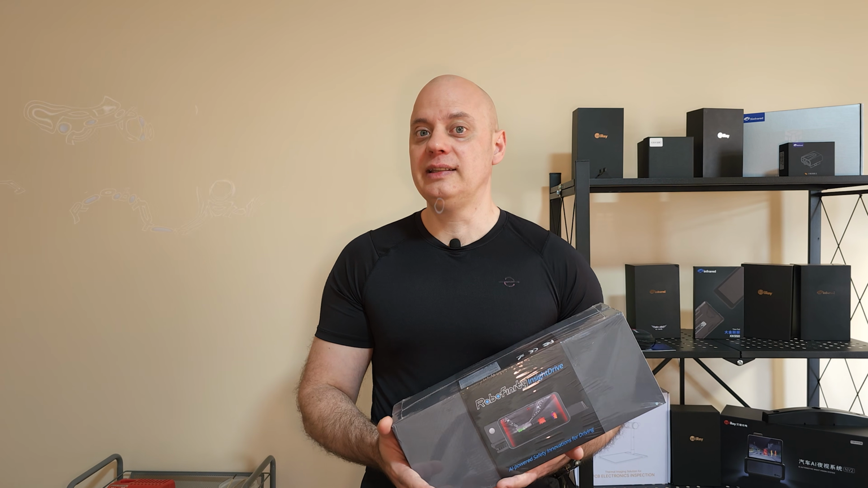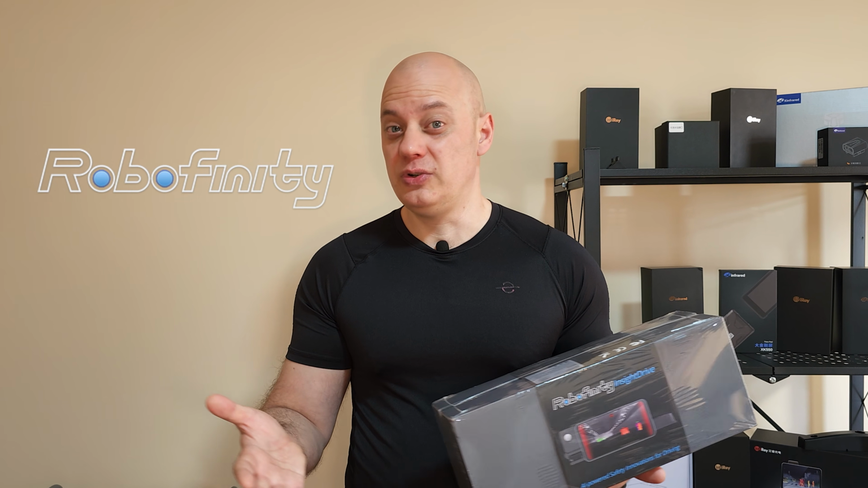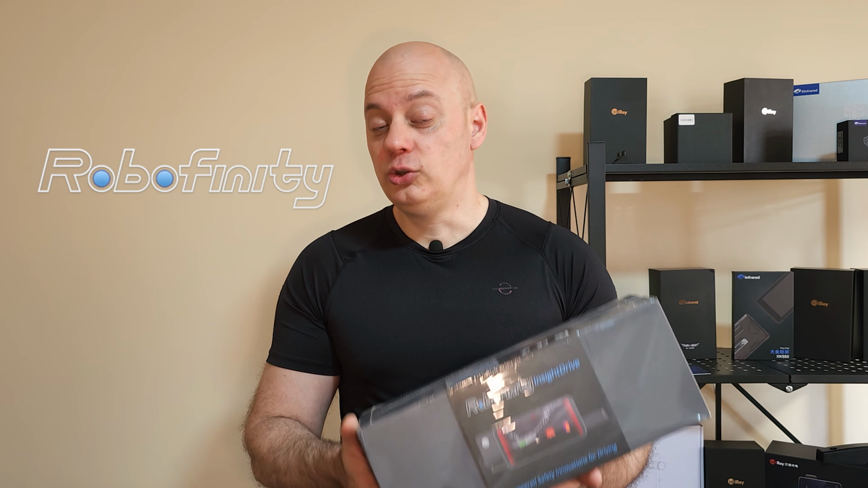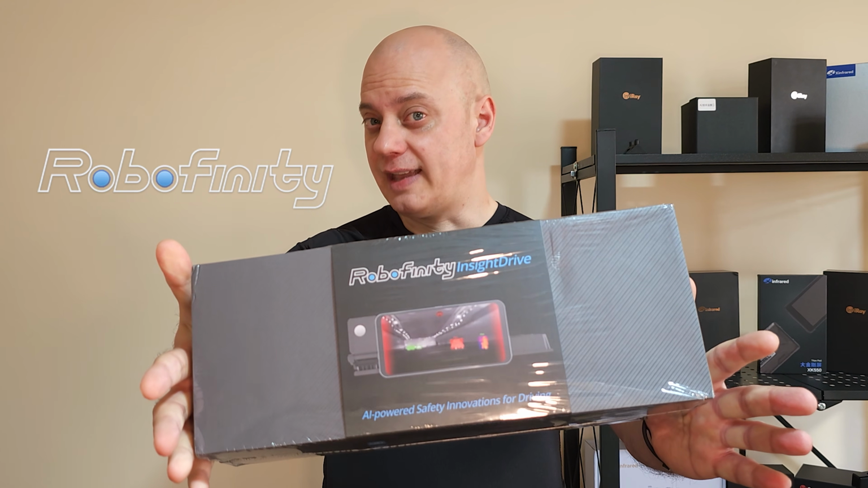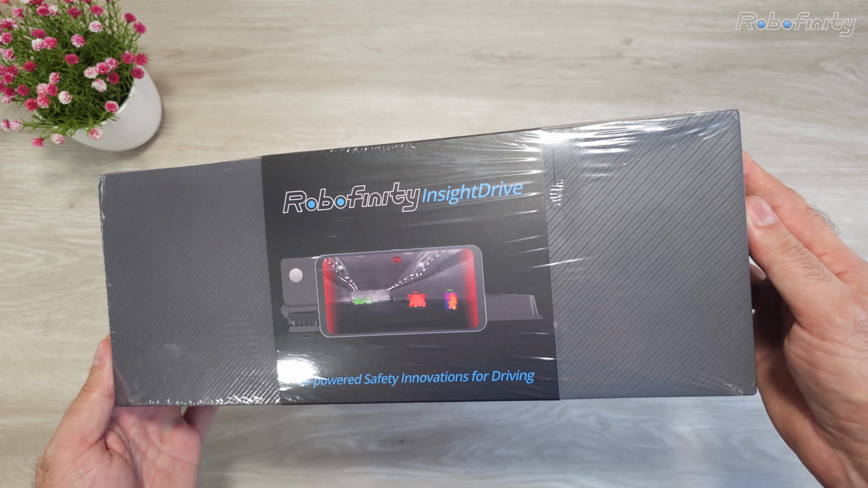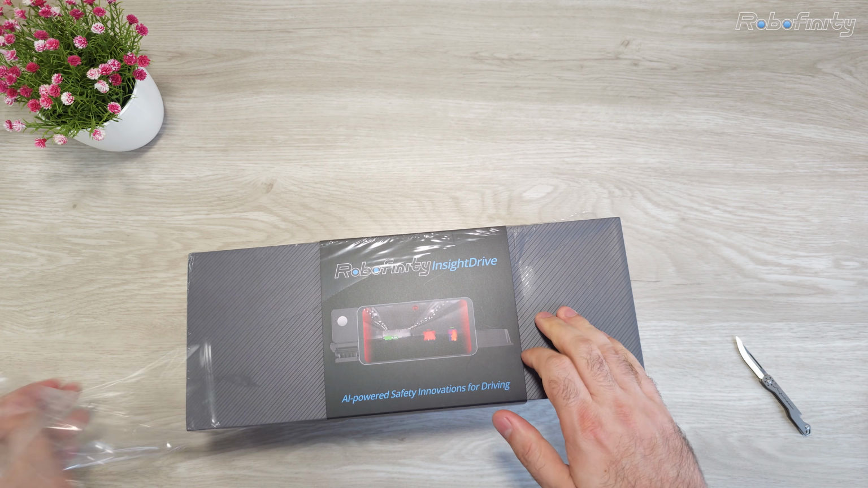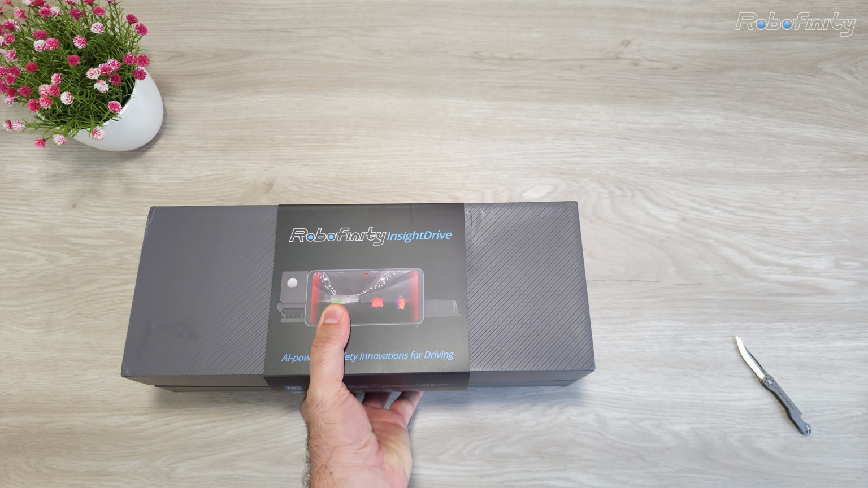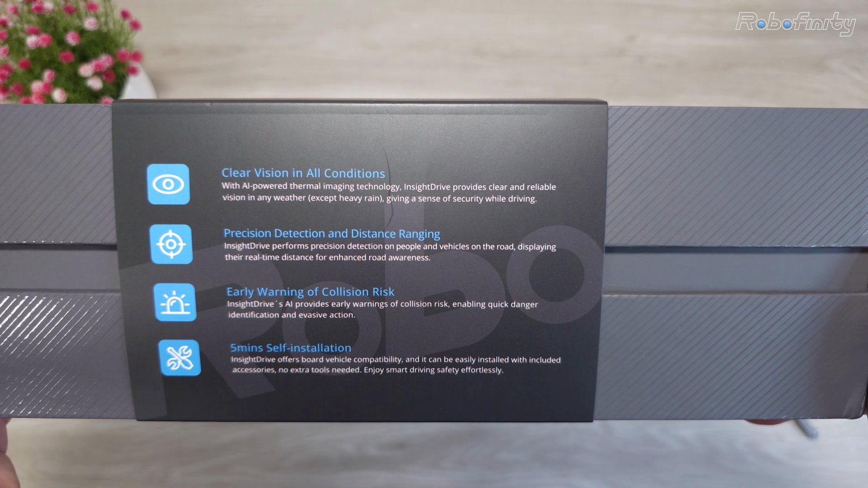As you know, AI is getting integrated into everyday life more and more, and car thermal imaging systems for safer driving are no exception. And today I have here a new brand and model to show, the Robofinity InsightDrive X1. So let's see what's inside the box. Immediately on the side we can see some highlighted features.